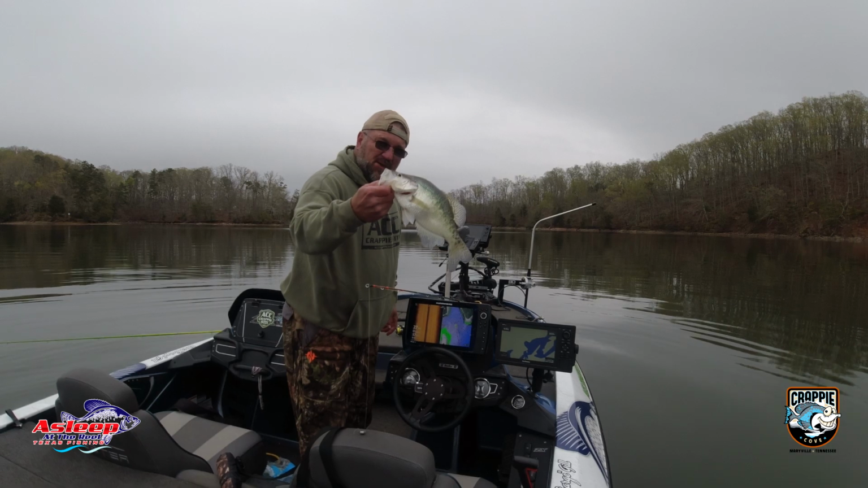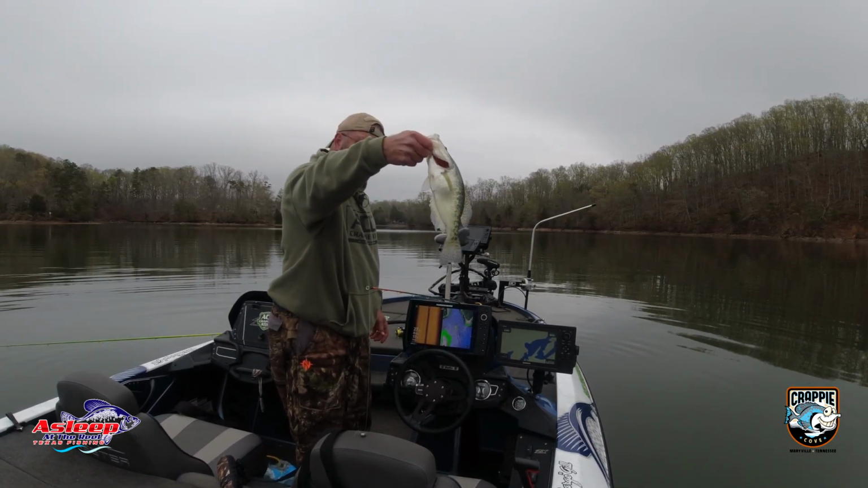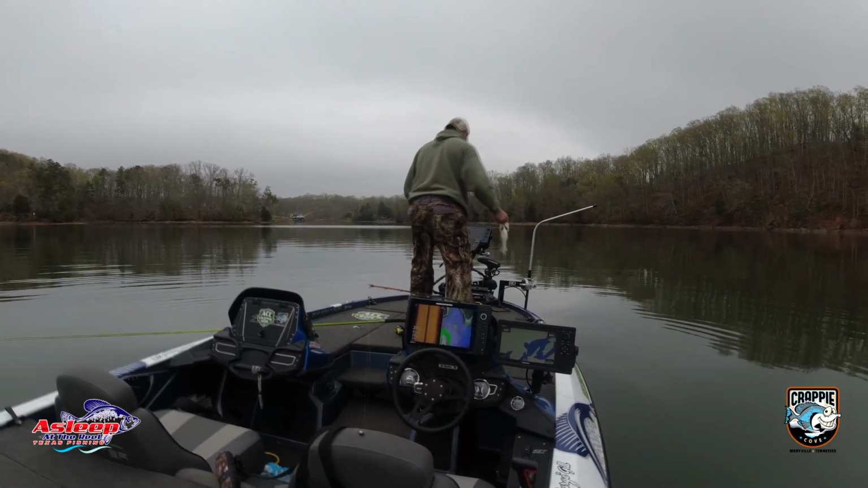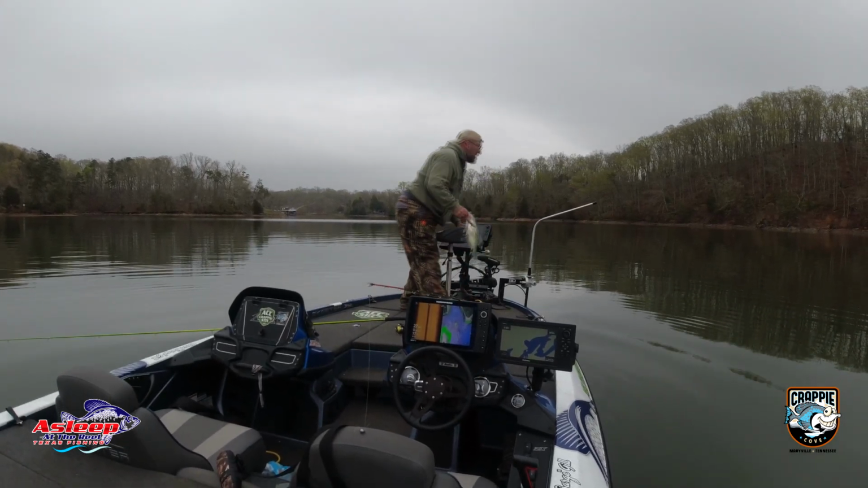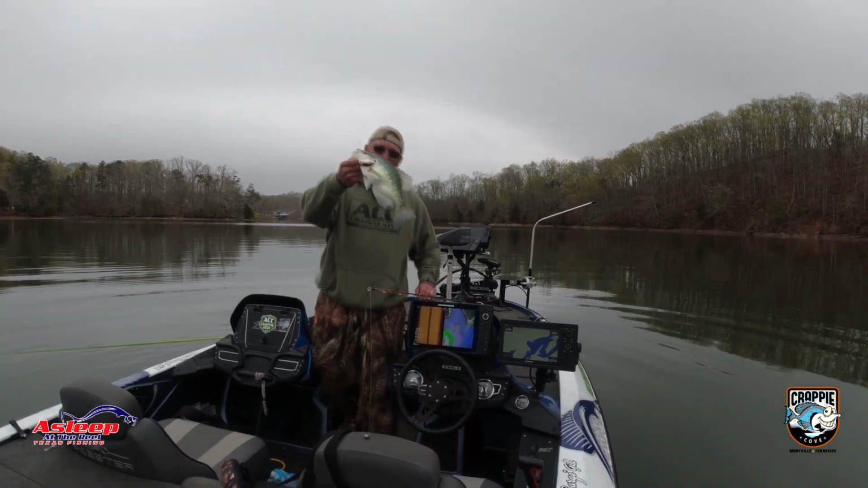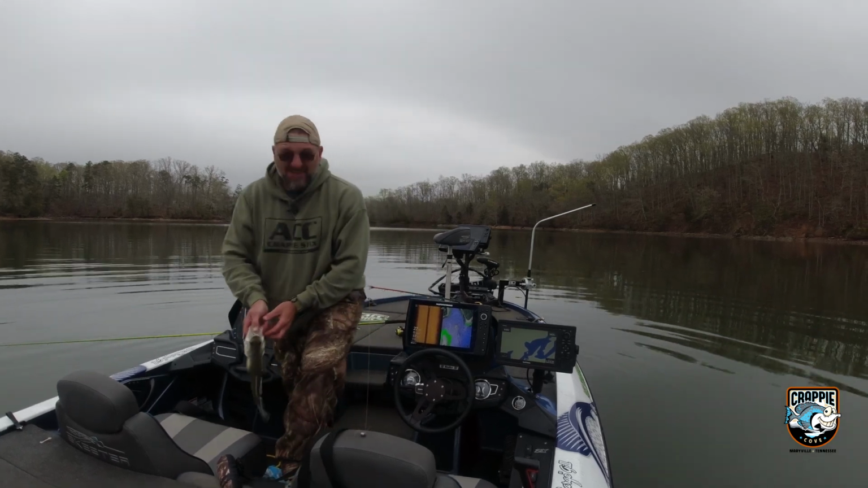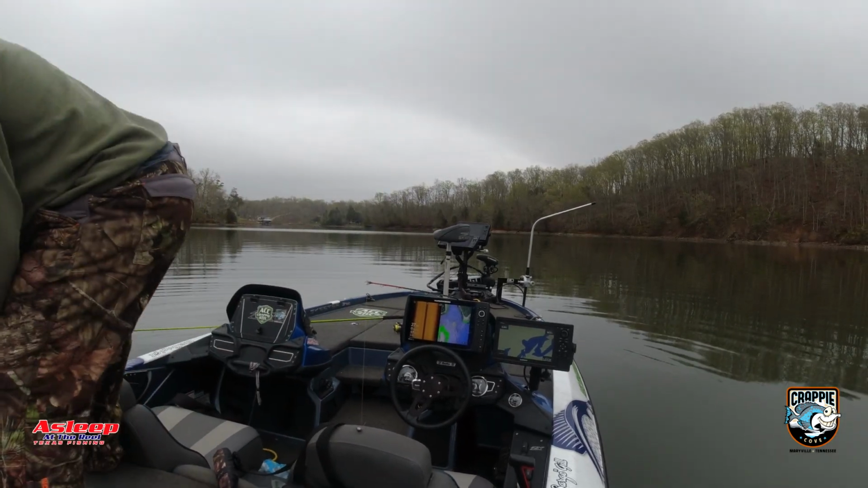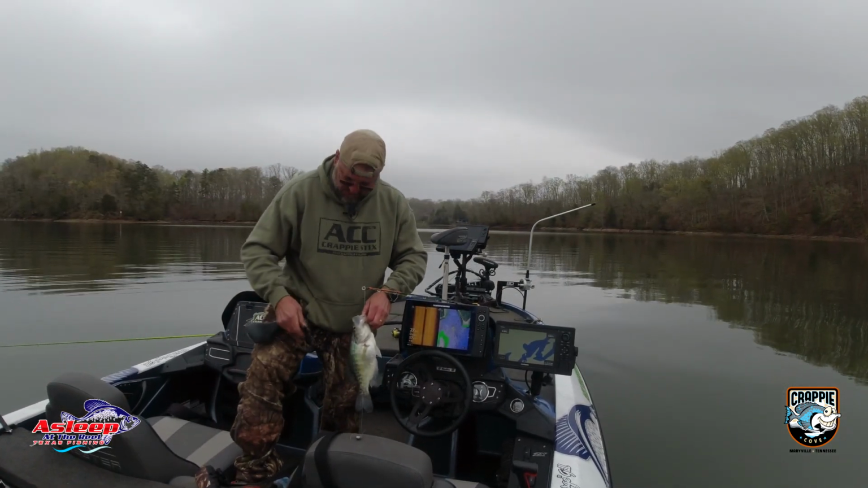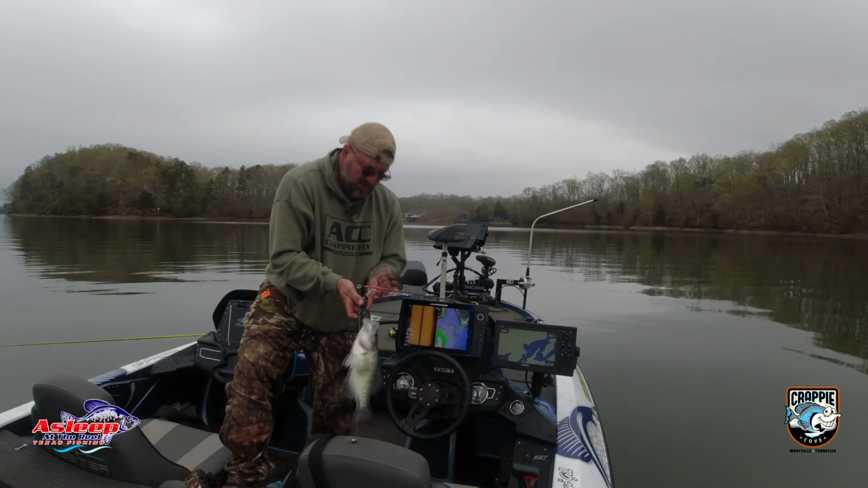Got to set the camera, but there's a whole bunch more like this. Big old fat girls down there. It's kind of exciting. Spotlight myself. As soon as I dropped down there, a couple bigger ones just took off. That one came and hit it. So I don't know how much she weighs, I'm gonna find out. Not that big, but bigger than what I was catching. If you can't tell by the pants, I got cold. It's like 53 degrees and cloudy.